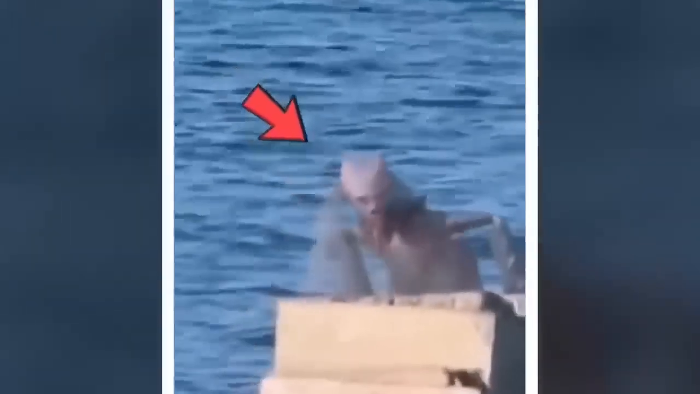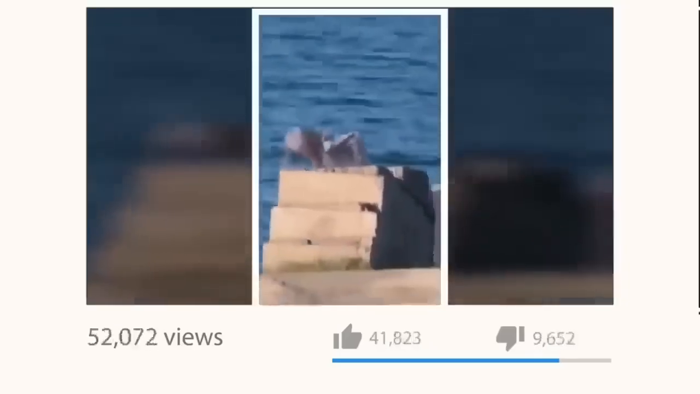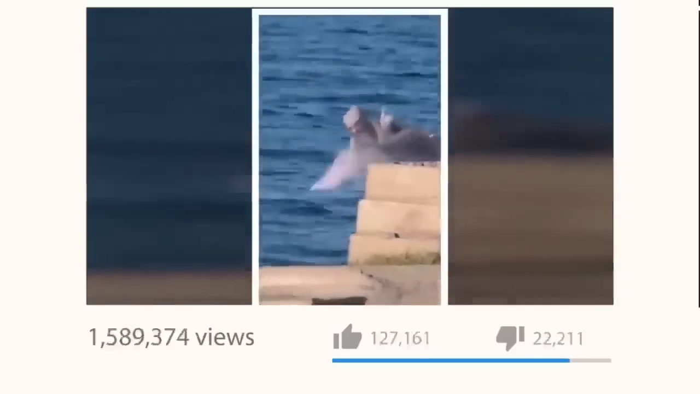A merman. Was it a mermaid or a merman? It's pretty confusing because it looked like both, but it's creepy as hell, and there's no confusion in that. It was recorded by a man who uploaded it anonymously, so we're not sure about the origins. But to people who saw it, it looked more like a sea monster or alien than a mermaid. What do you guys think?